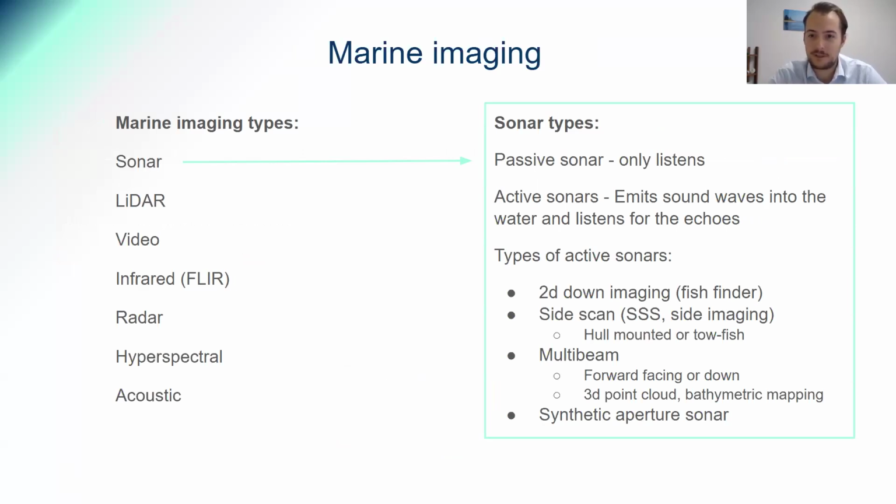There's two real types of sonars. There's passive sonars that listen for sound in the ocean or even above the ocean. But there's the other one, active sonars, and they actually emit these pulses of sound waves into the water and listen to the echoes. These pulses, we call them pings of sound. Based on the time it takes for those pings to come back and the intensity, you can create an image from that. And there's many types of active sonars.